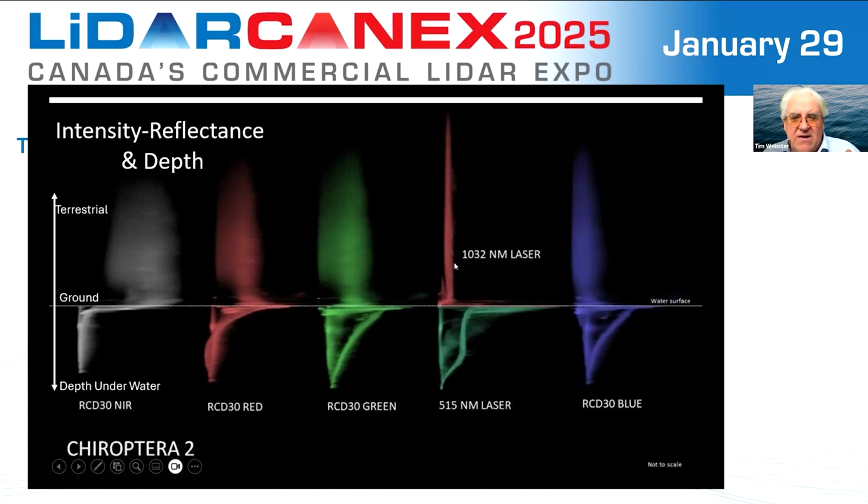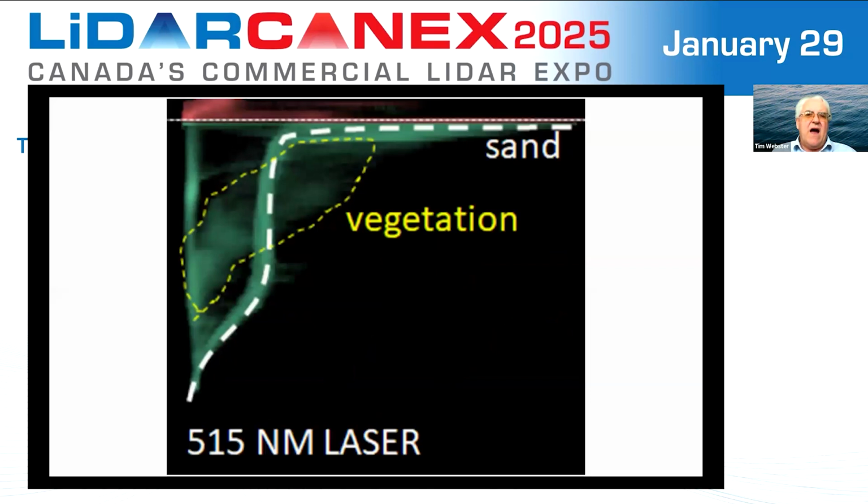Now, if we compare that to the LiDAR, here we have a very tight set of information on the near infrared laser, and then it stops. No penetration through the water column. And we have a very interesting pattern in the green laser, 515 nanometers. And we broaden that out, we see that there's actually the vegetation forms that cloud in the center, and we have more sand defining that bottom.